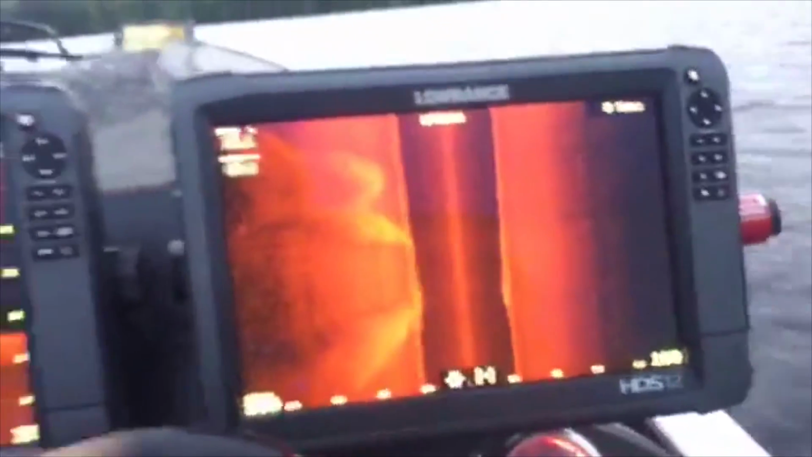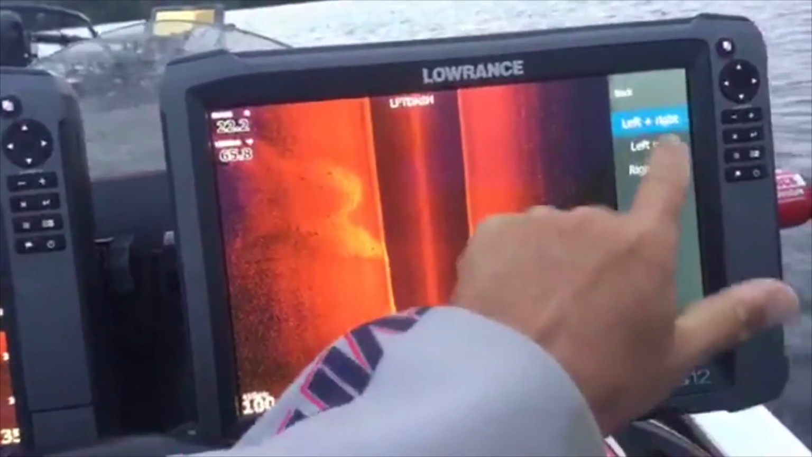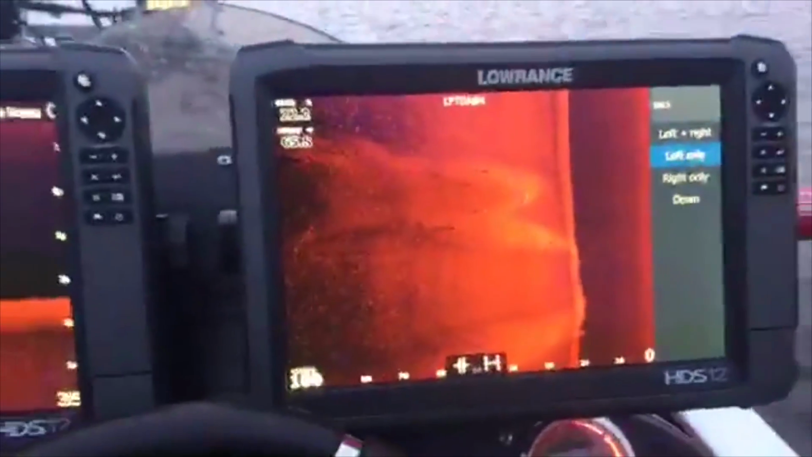Now, oh man, look at this other gravel hump. I don't know if it's showing up as clear on the view at home as it is out here. Golly, and there's some really nice rocks mixed in. Dude, this is gonna hold some big fish. And we're gonna switch the view again one more time so you can just look to the left, because that's all I care about right now where we're sitting.